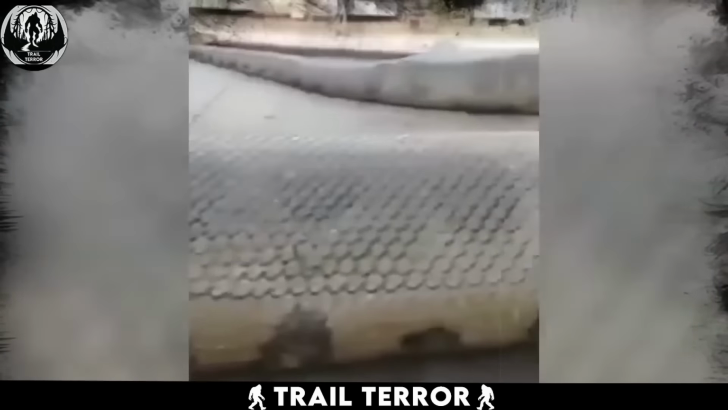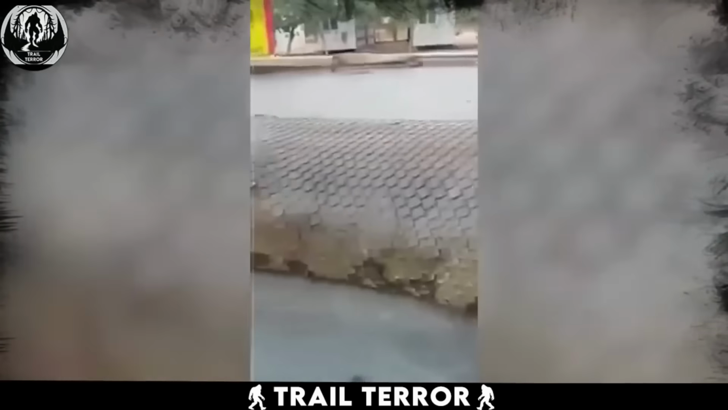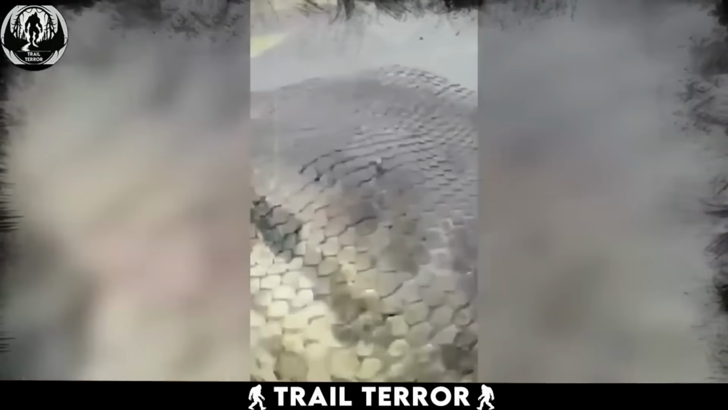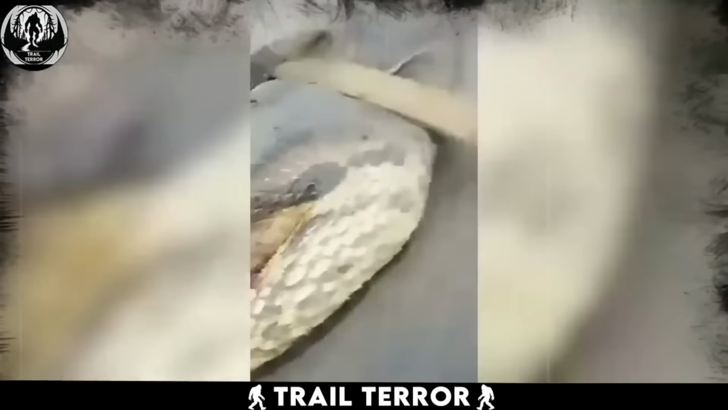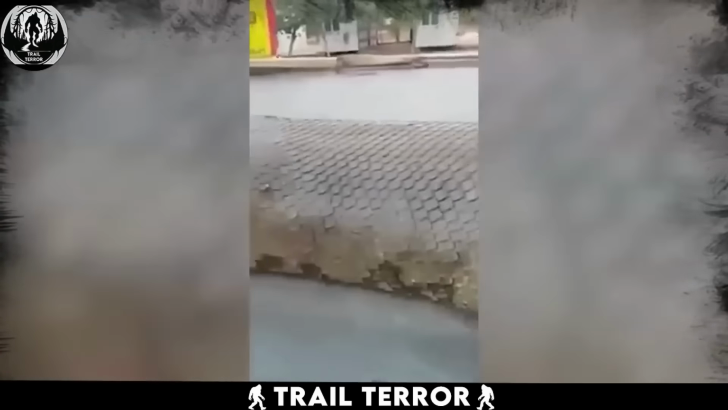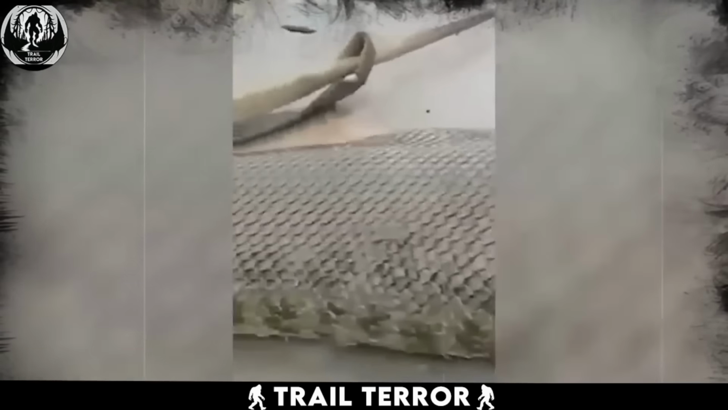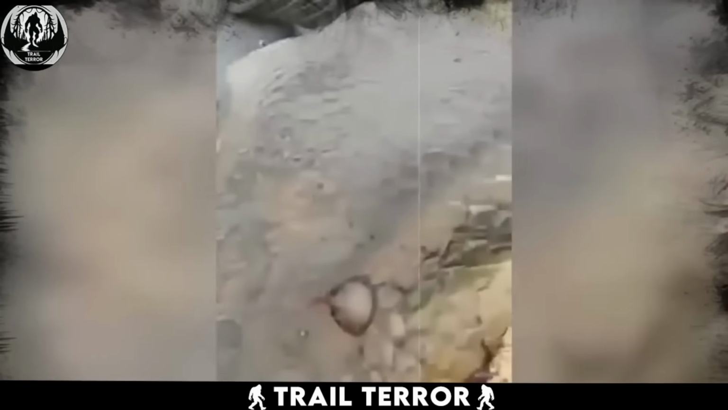The cameraman captures the enormity of this snake. Towards the end of the video, the cameraman focuses on the snake's head, and it's truly unsettling. The head is as wide as an average human and has a frightening, intense gaze. The snake was secured to the truck using large chains and straps, giving us a clear idea of just how colossal it was.